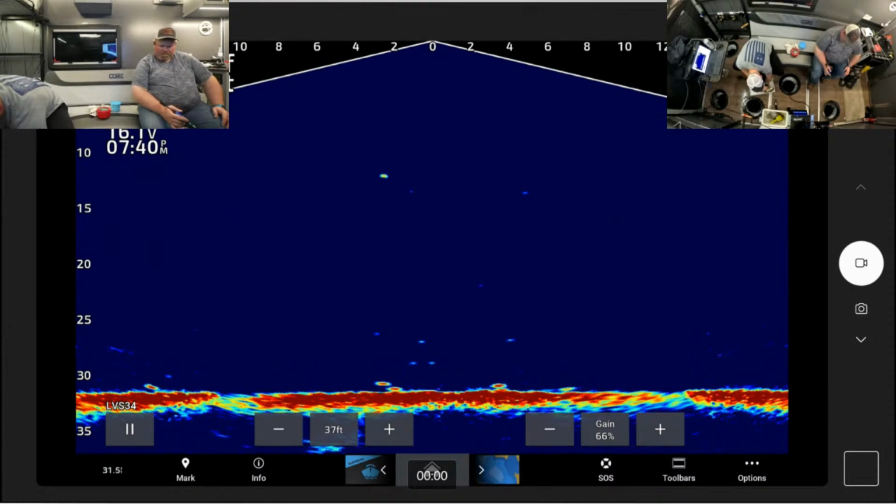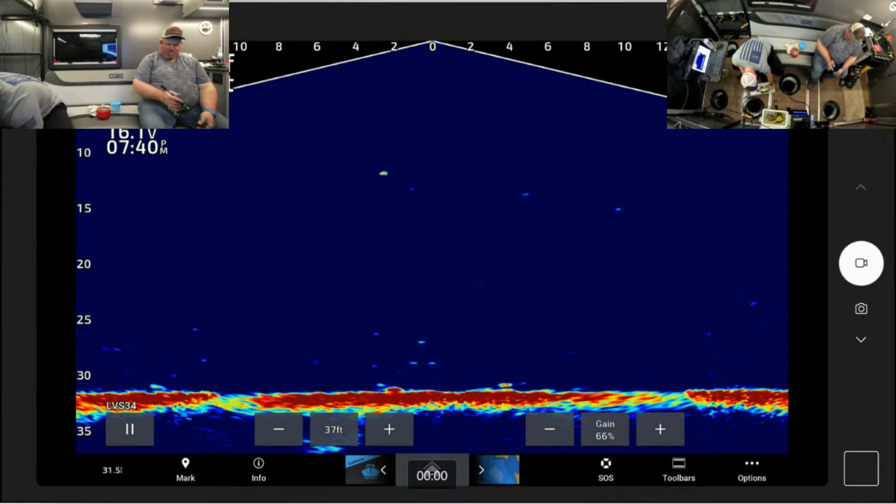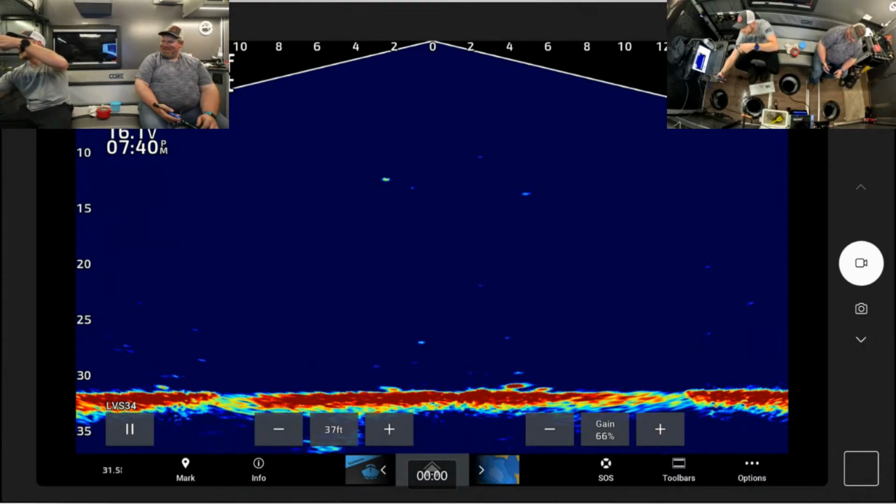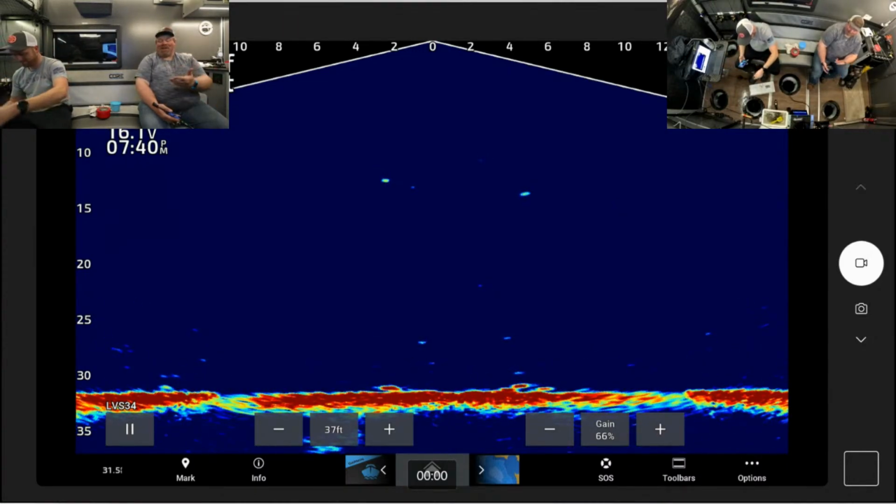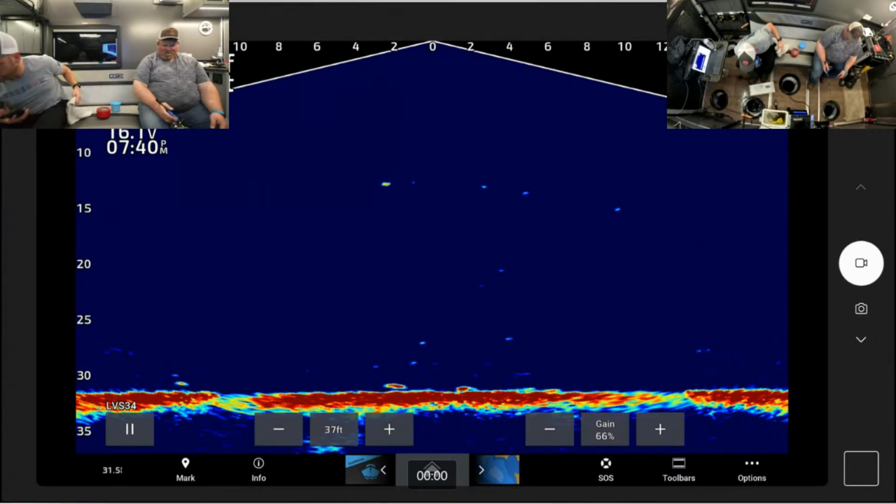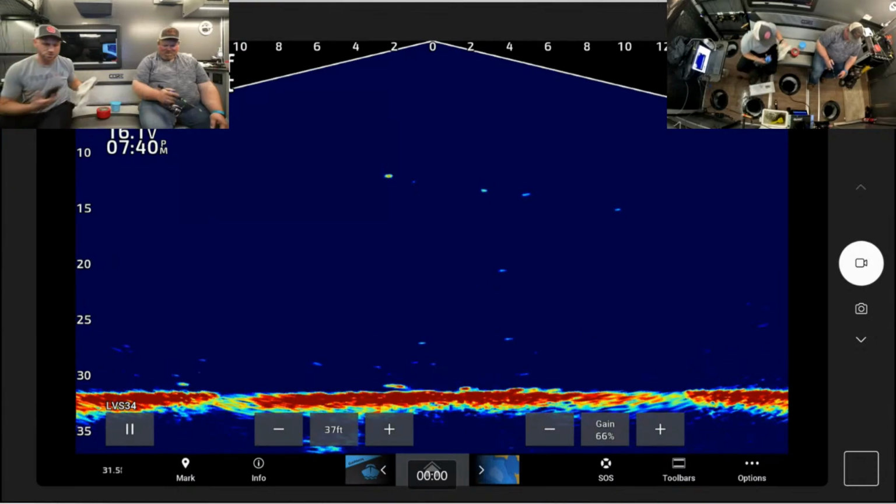You need help? No, I got it. Okay. Get a selfie real quick. And of course the tail, what you don't see is the tail is curling up. All right, we're going to let her go though. Mouth closed. Because there's another one around your minnow. There she's going. She's down there.